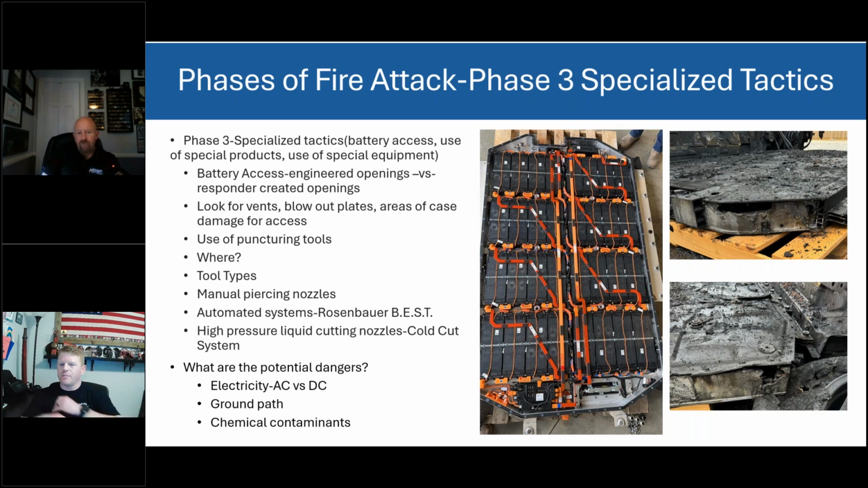Now, understanding the energy, the AC versus the DC, we have to have a conversation about ground path. Ground path is the connection between the positive and the negative for the energy to discharge somewhere. There have also been questions about arc flash. For an arc flash to happen, there has to be an arc gap. Think about what we've seen in the electrical industry with large switch breakers for buildings, different phase power. That can be very dangerous. There can be a large gap to create an arc.